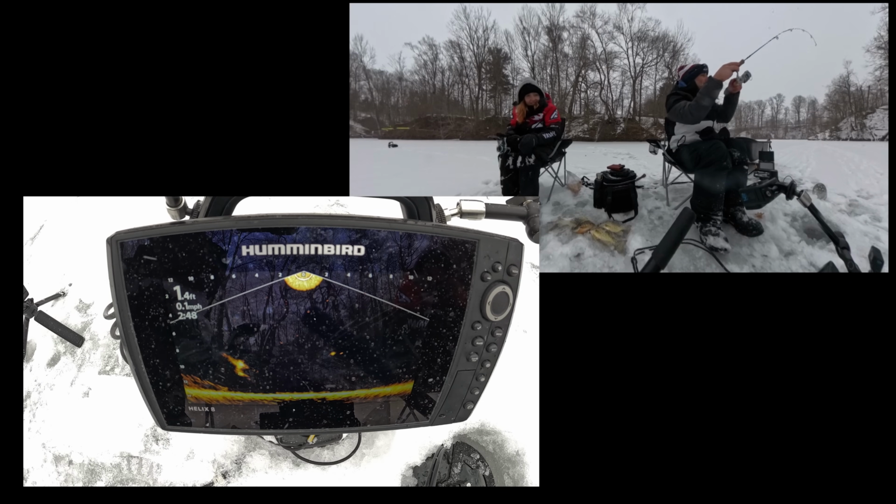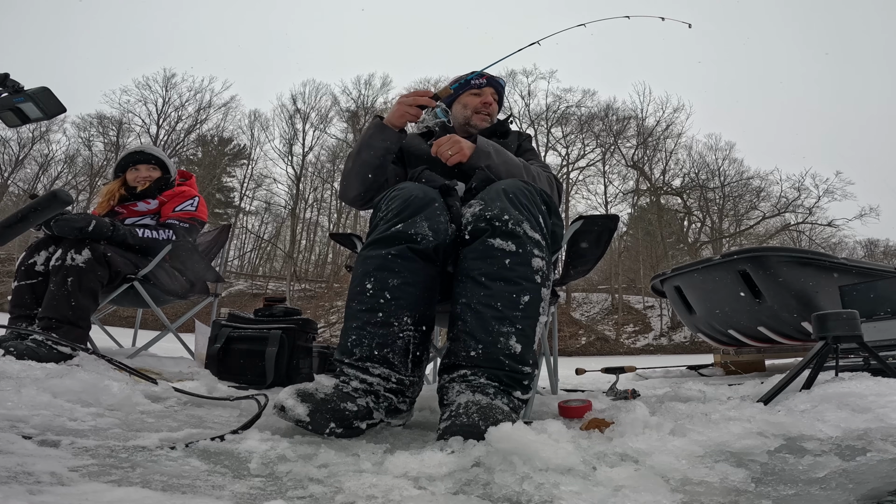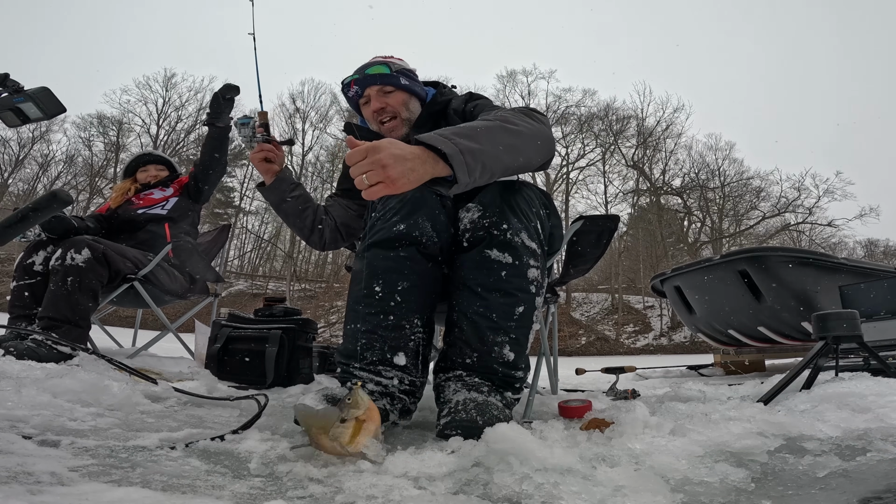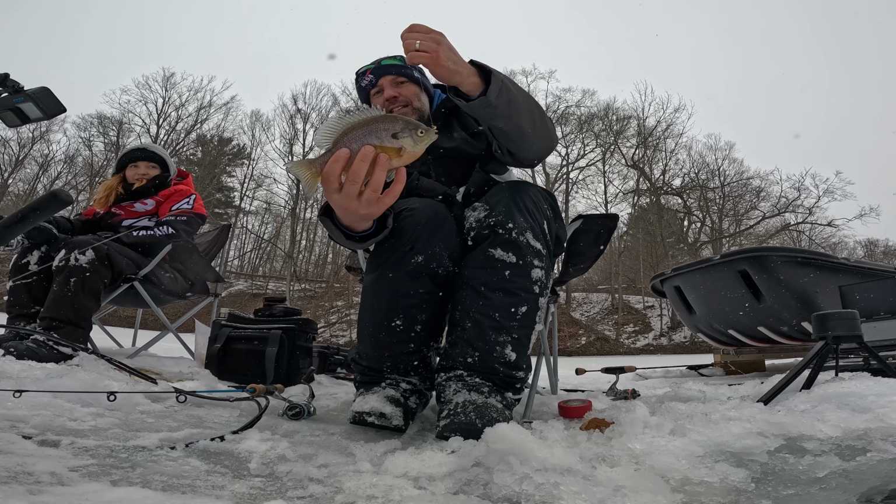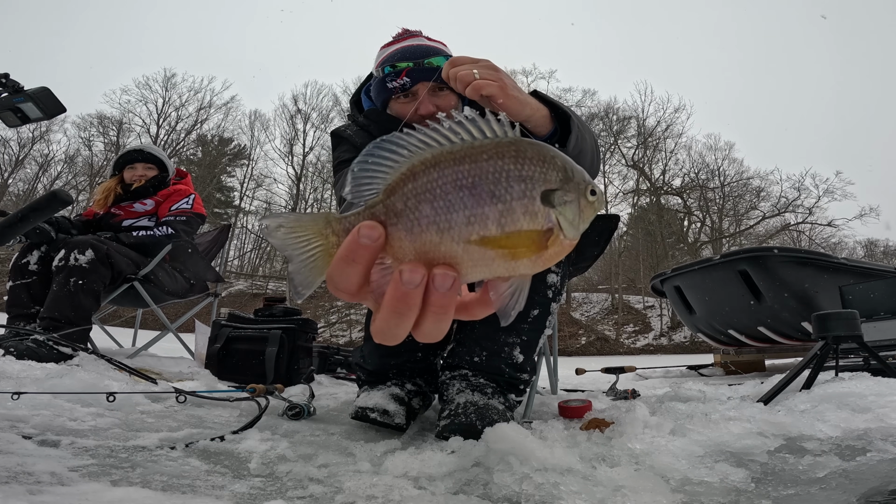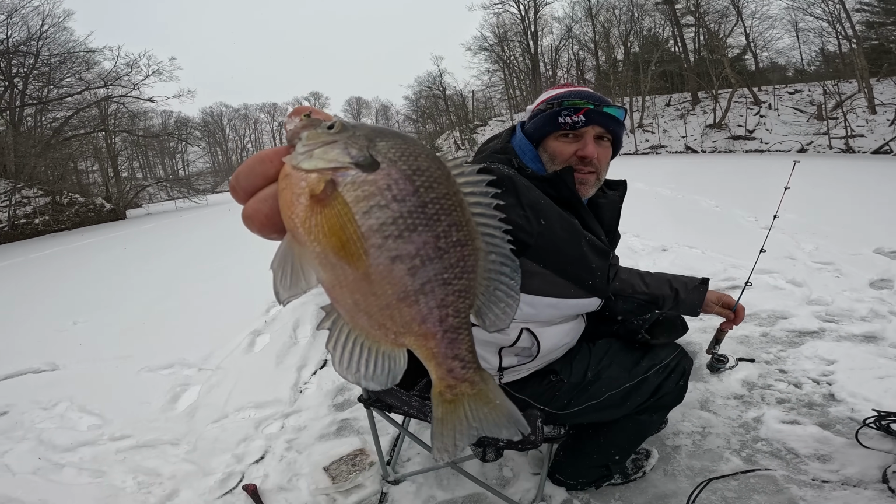Got him. Here we go. This one's staying pinned. Are you gonna catch a fish? I don't know. I don't want to break him off at the hole. I'm too nervous. Oh, it's a big bluegill. It's a giant. I wouldn't call him giant, but that's a big bluegill. Look at the purple on him. What? Awesome fish. He's not a mondo, but he's a good bluegill.